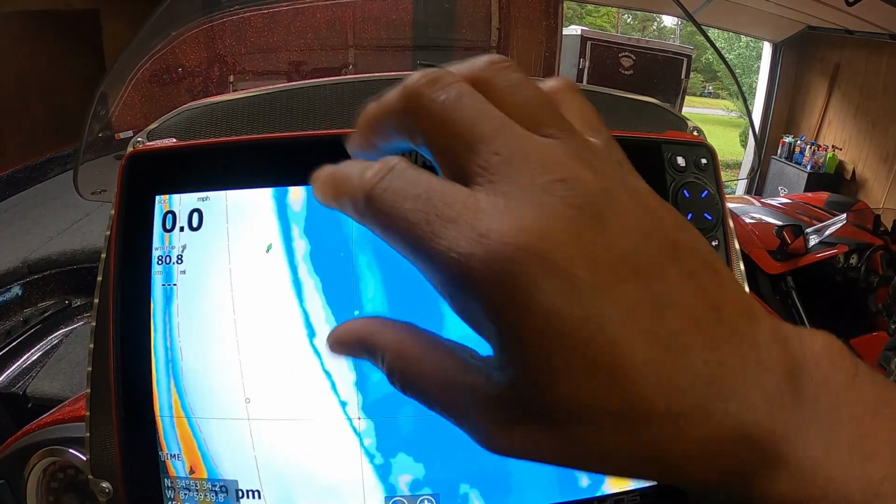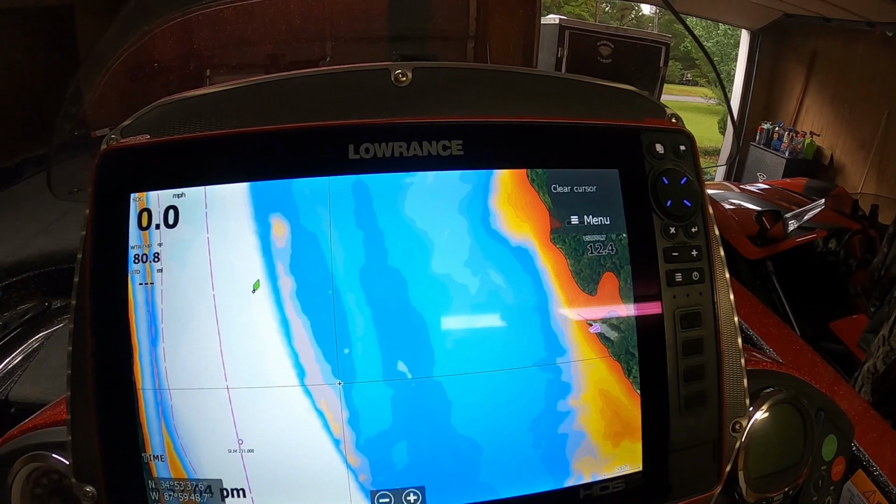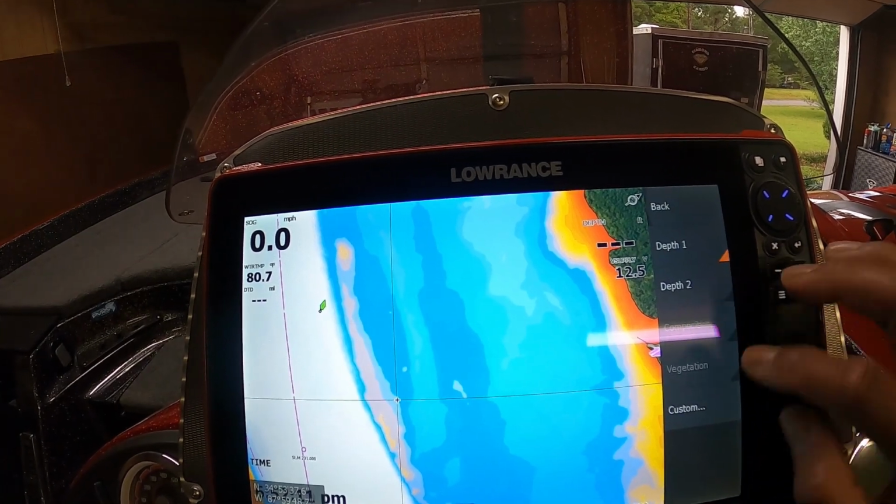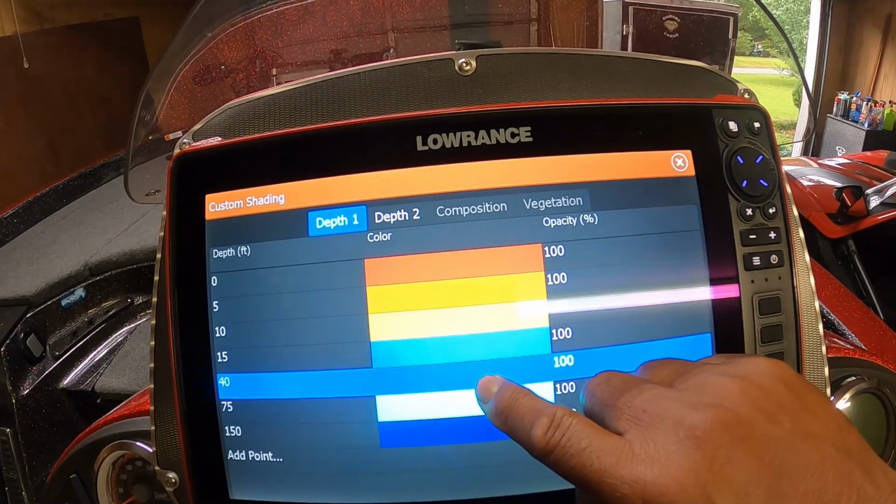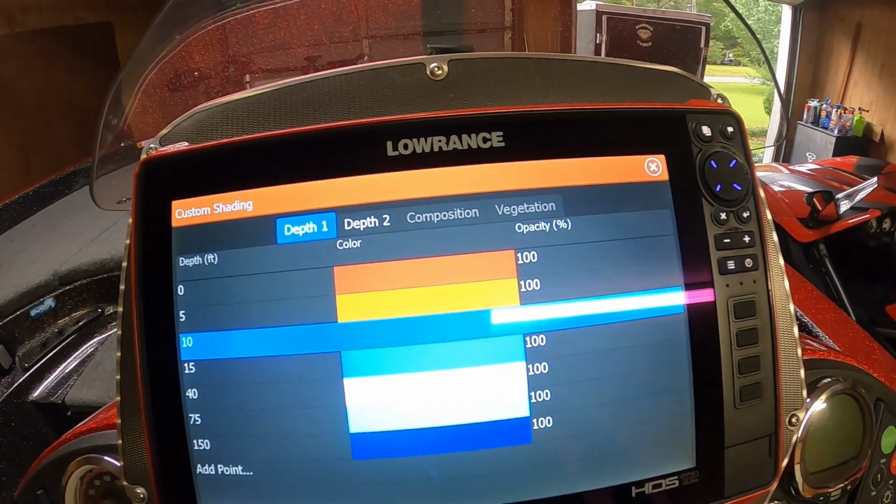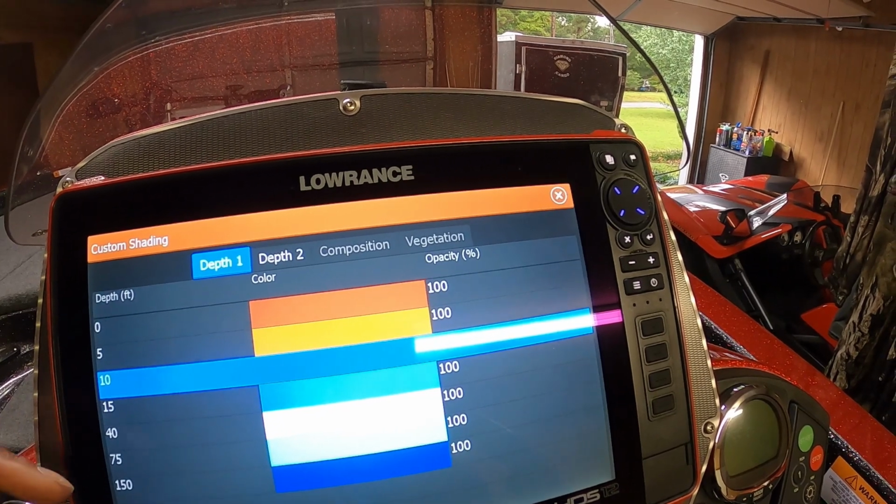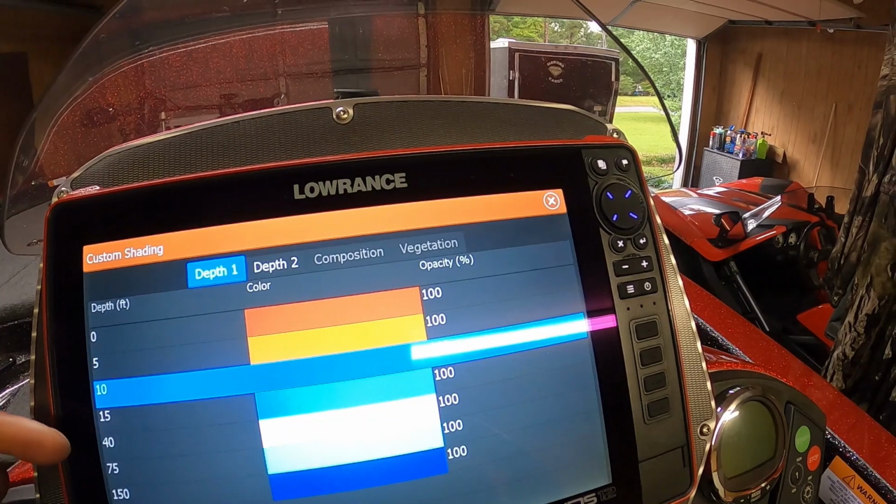So right there, boom. And if we wanted to change that, we could, so that the ledges pop out even more. If we go to menu, more options, chart options, shading, and custom, there we have the, you see that white? That was that river channel, and it was crazy deep out here at 40 feet. 40 and 50 or whatever, up to 75. So 40, 50, 60 feet in that river channel.